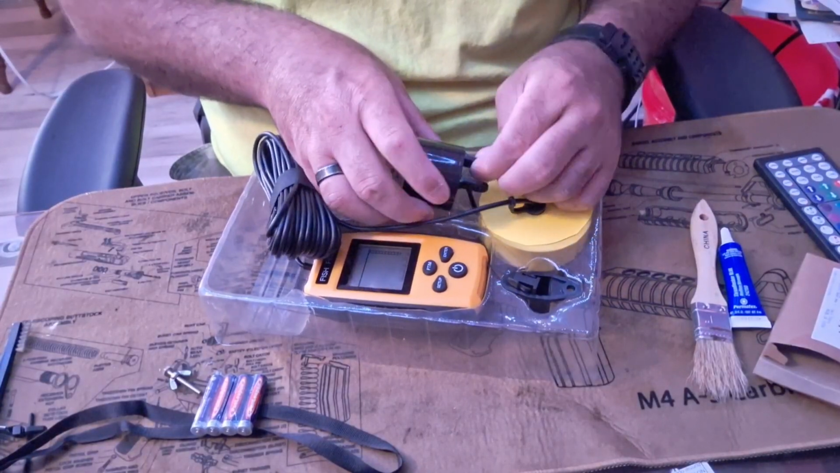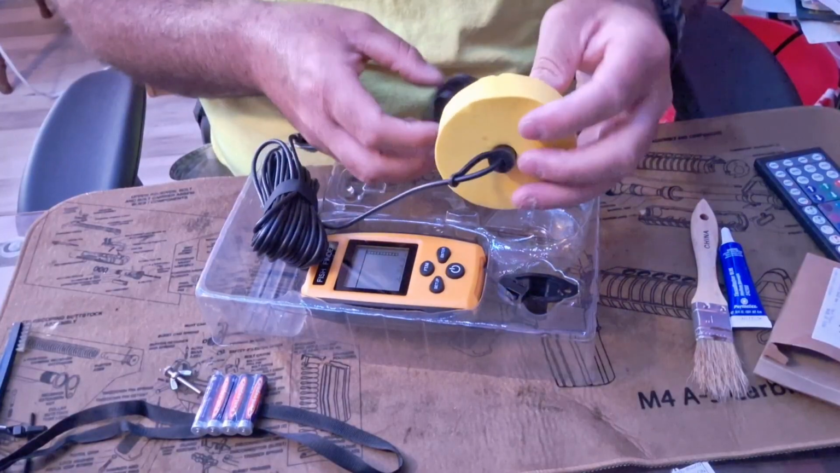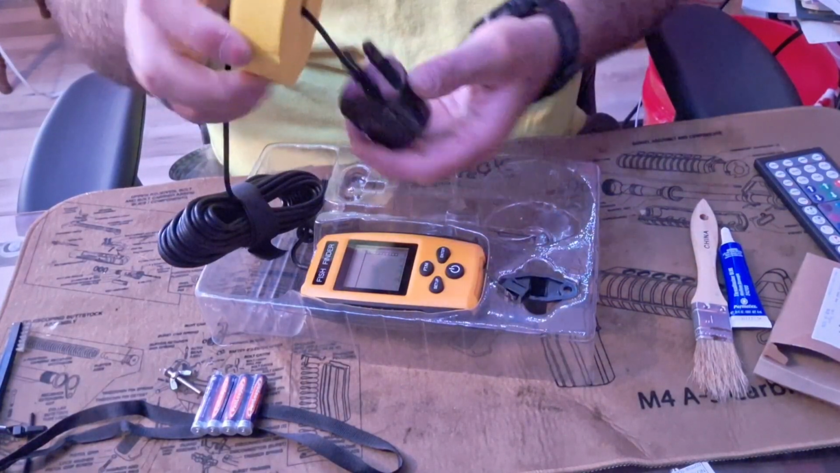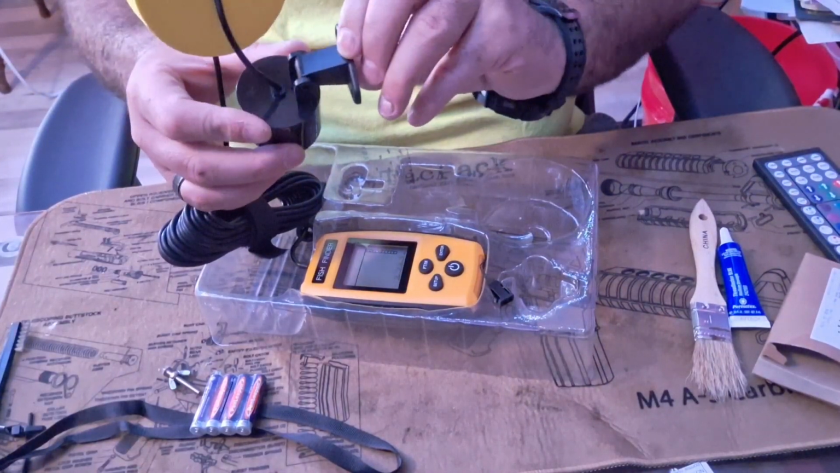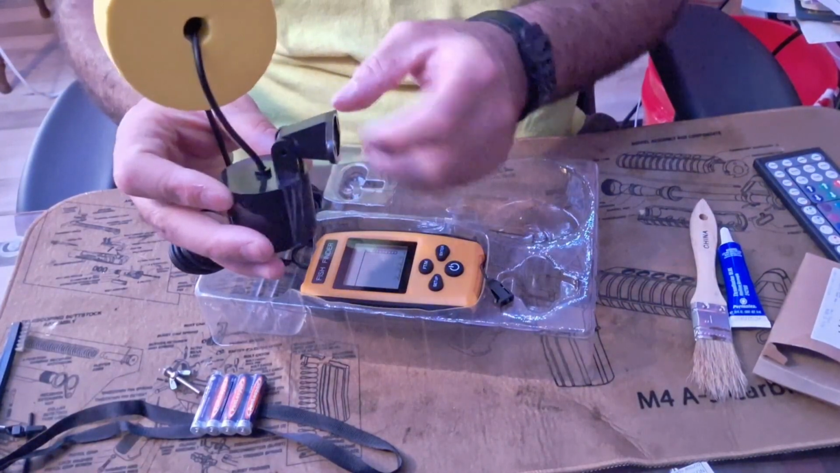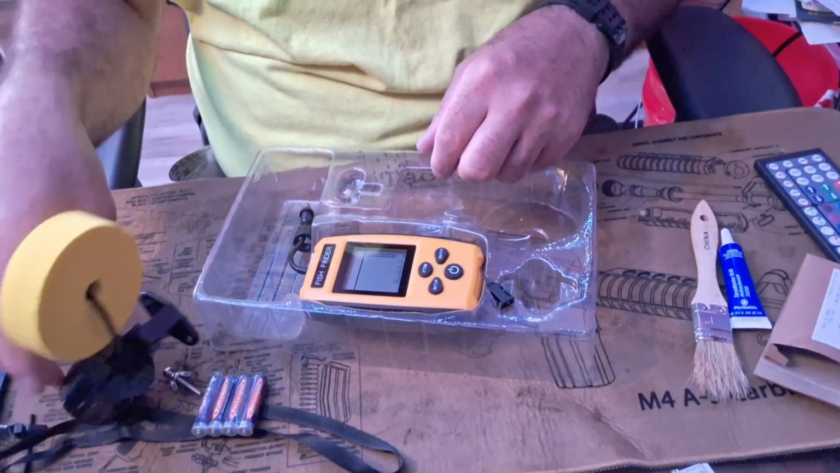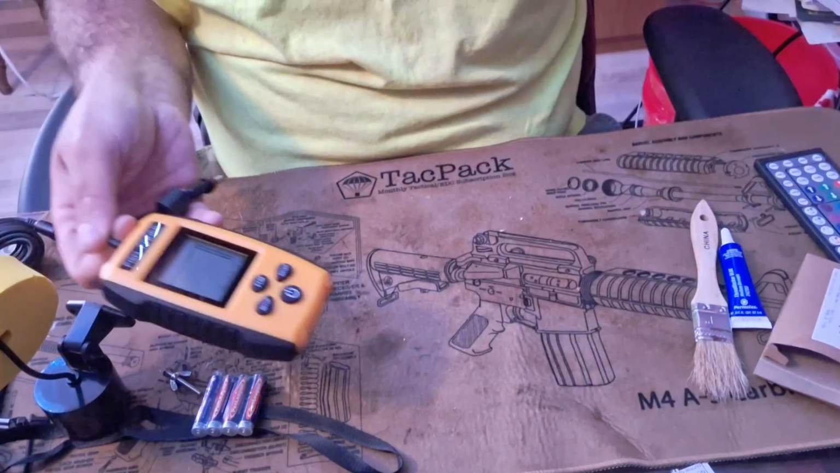I'm trying to get this transducer out without damaging it. This float is attached to it already, so you can just set it on the water. And then it also has the mount where you can mount the transducer to the boat, which is what I will be doing. And let's take a look at the live scope itself.